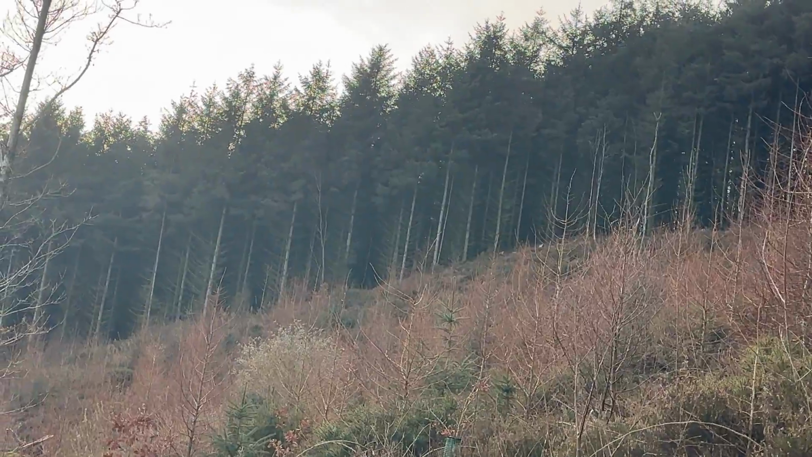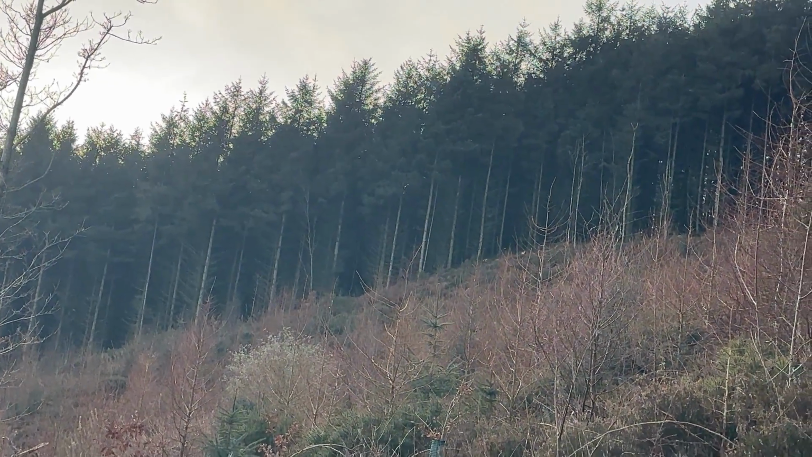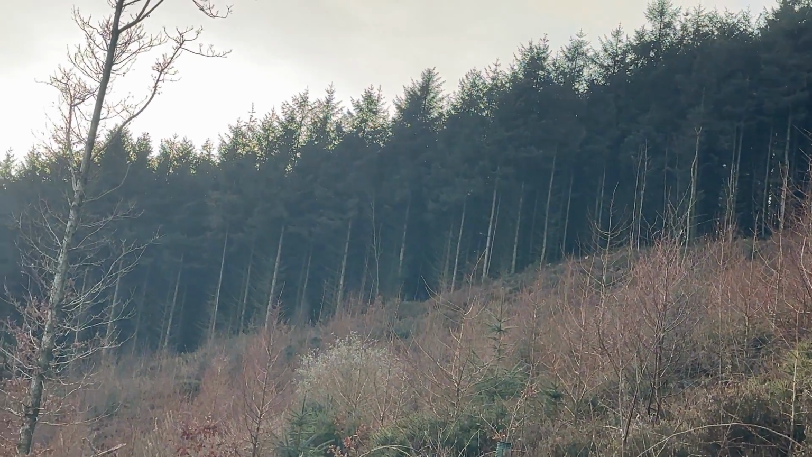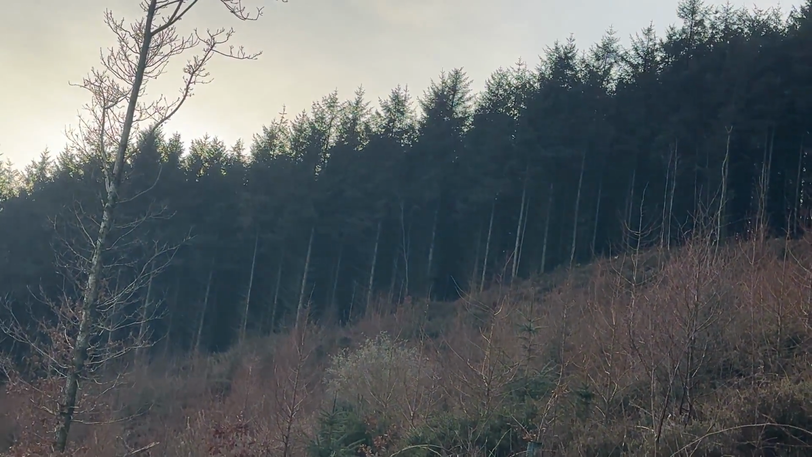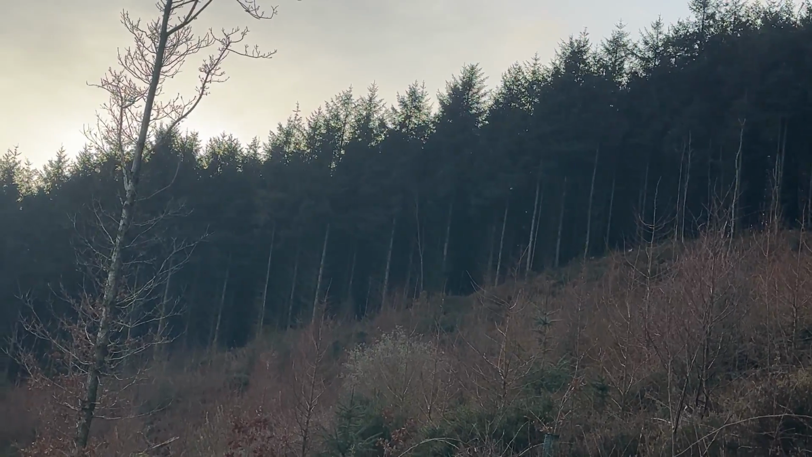So yeah, I think I'm going to try and calibrate this. I am pointing up at the sky, which probably doesn't help, and we can see if we can get this a bit more focused in. But most likely with how things are, we're probably going to move to a new location to see if we can capture anything else. And hopefully by then I've got it kind of homed in.